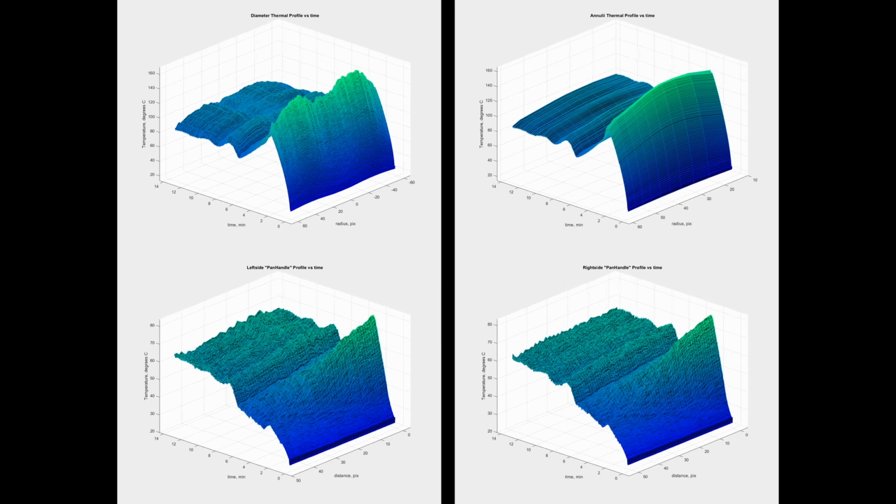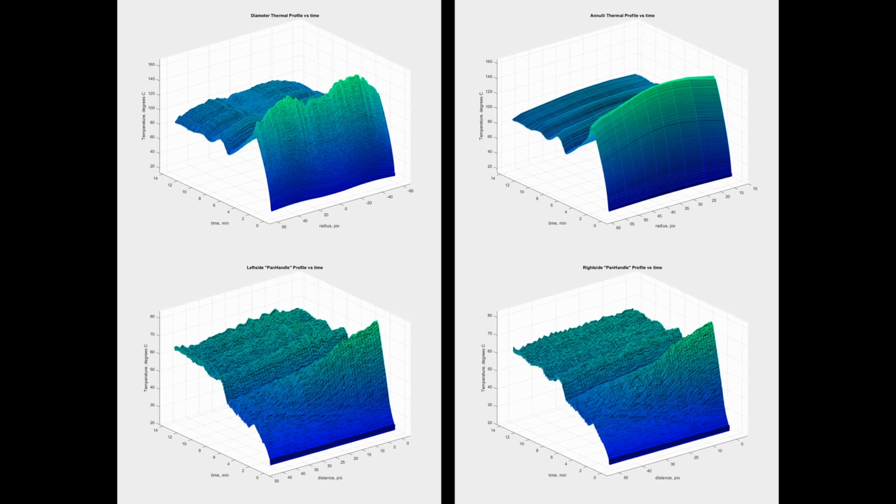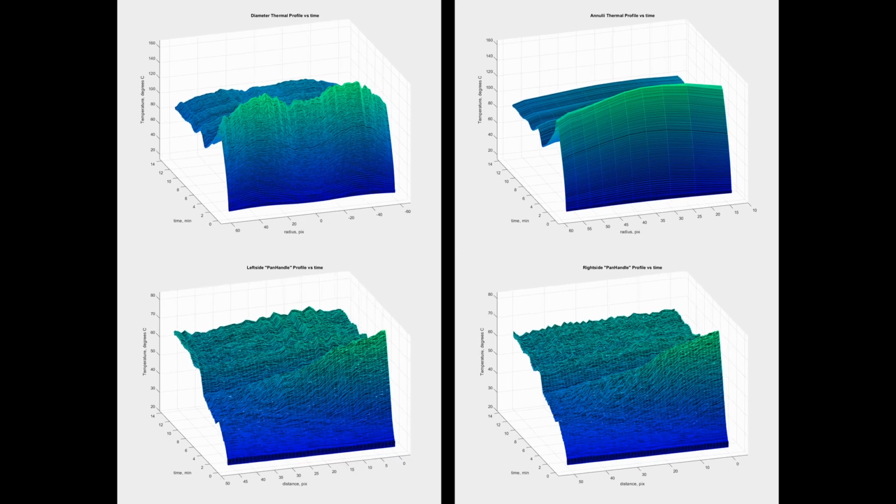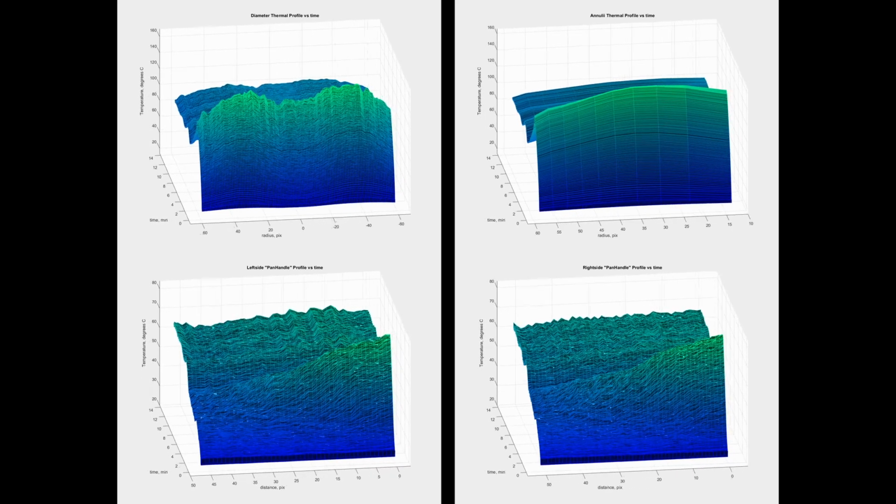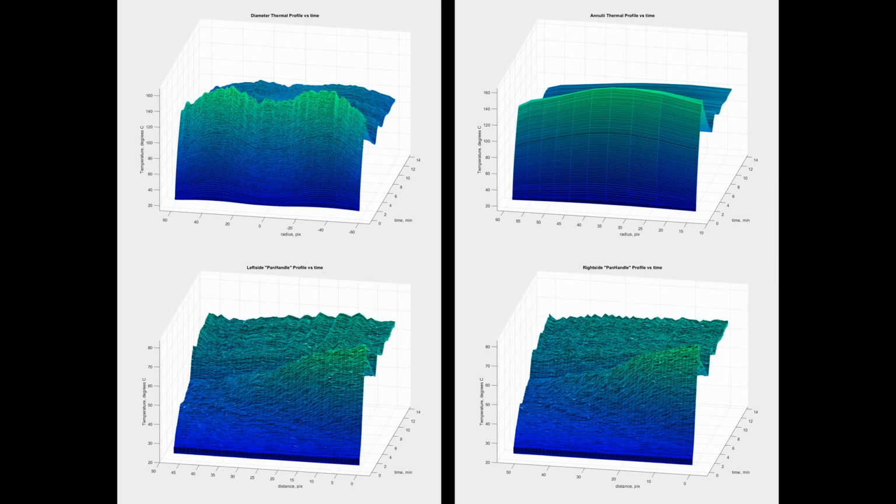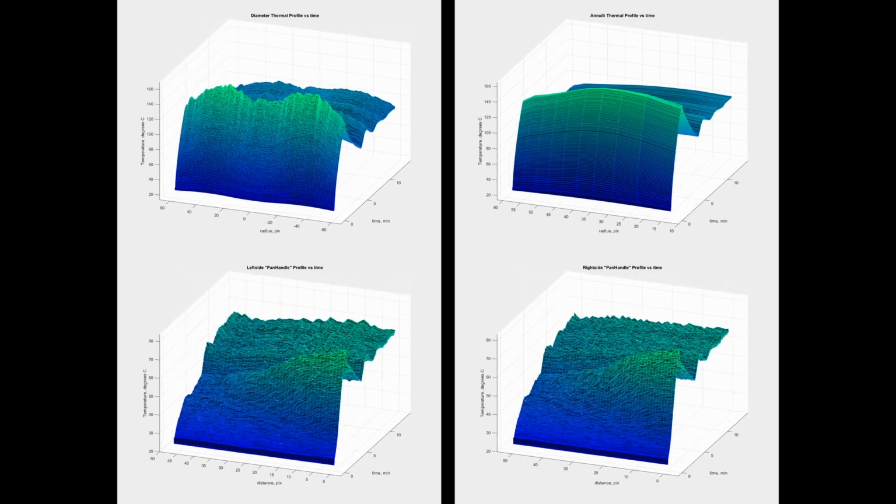The diameter thermal profile shows 2 humps which represent the ring of heat applied by the controller. Similarly, the annuli thermal profile displays this hump, but it's much smoother due to the effect of averaging over the annuli or rings for which the average temperatures were computed.